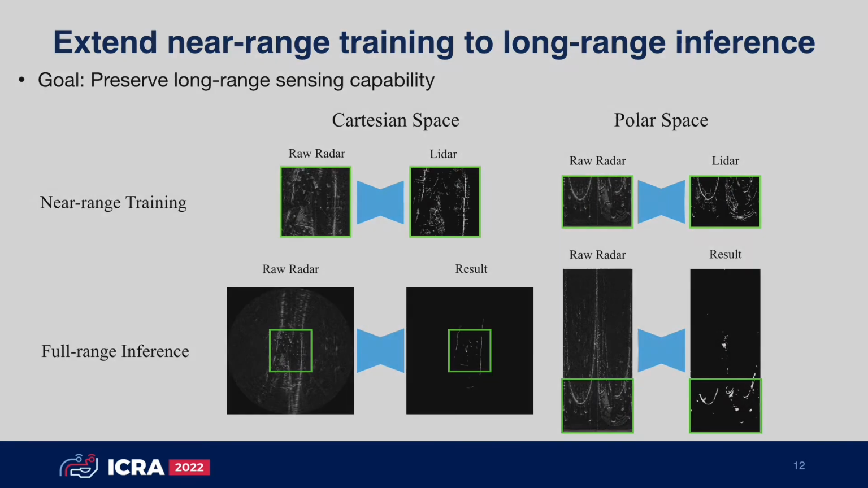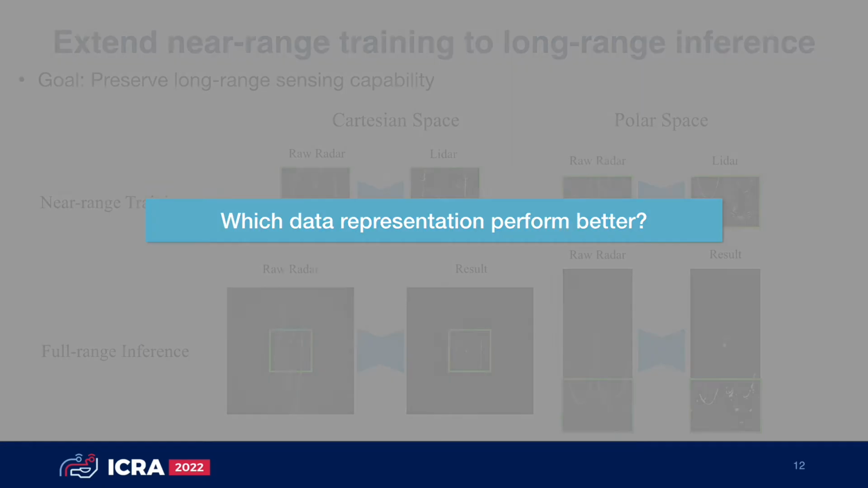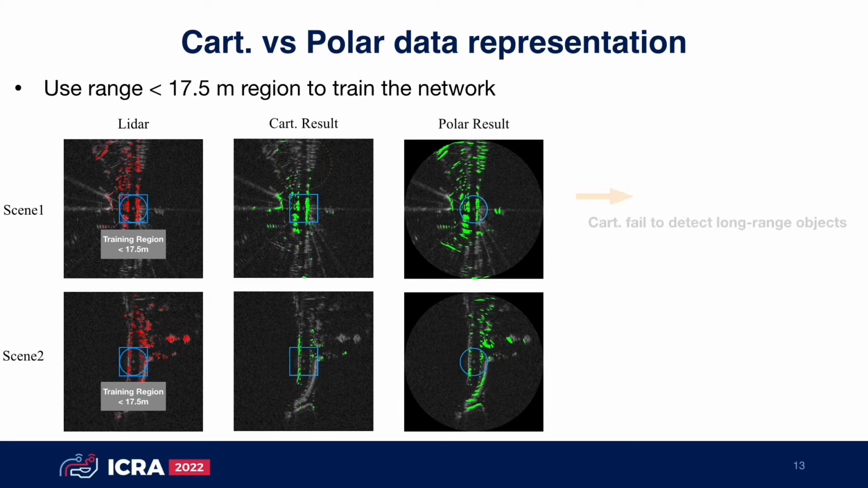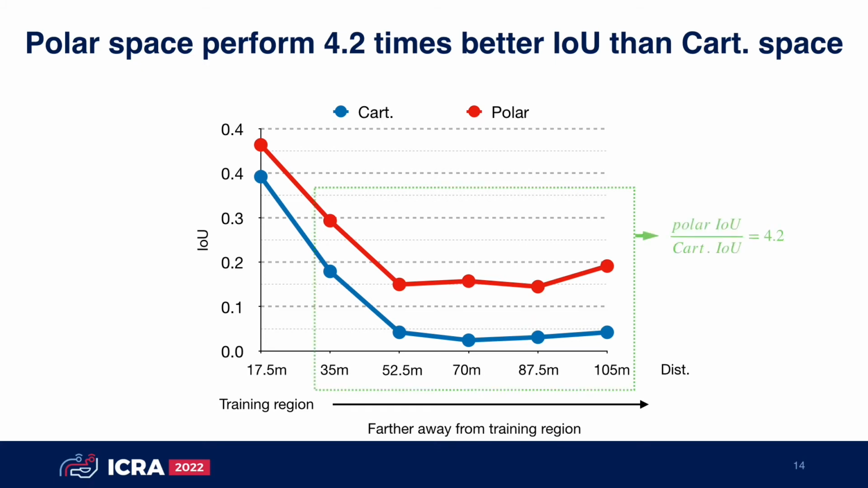An interesting question here is which coordinate space could lead to better performance, Cartesian space or polar space. After the experiment, we found that the network trained in Cartesian space fails to detect objects outside training region, while the polar space network works well. We also found the polar space performs 4.2 times better IOU than Cartesian space on extending near-range training to long-range inference.